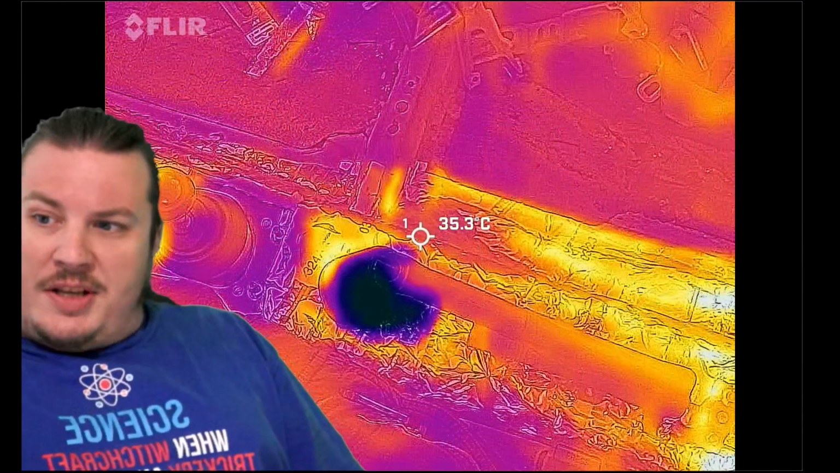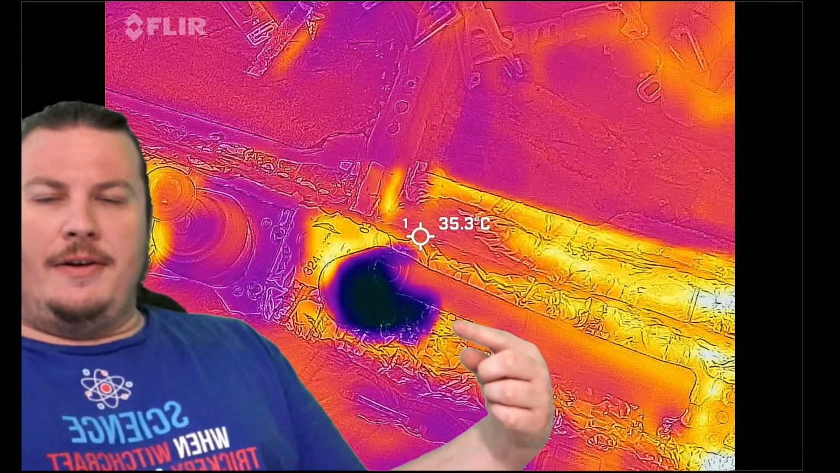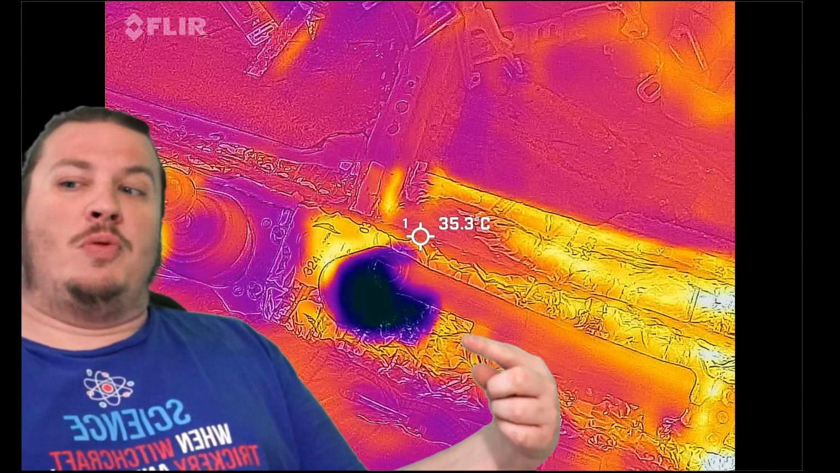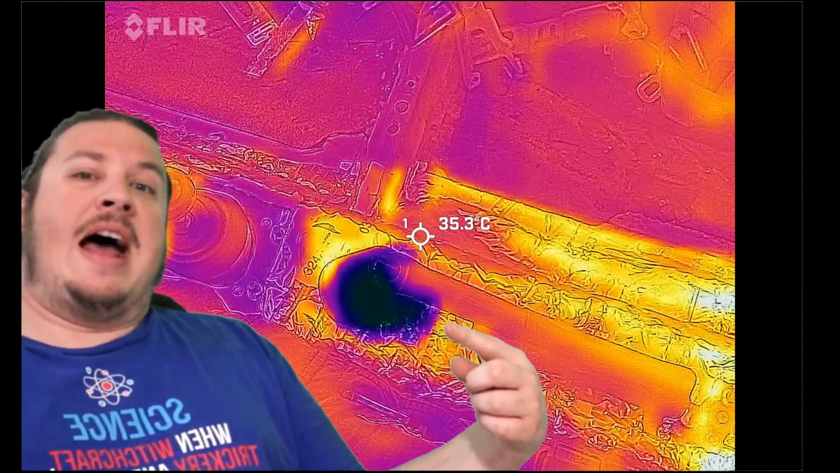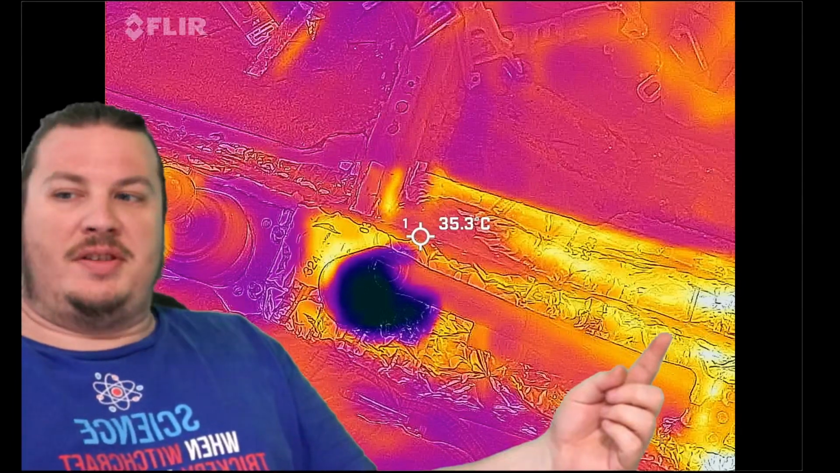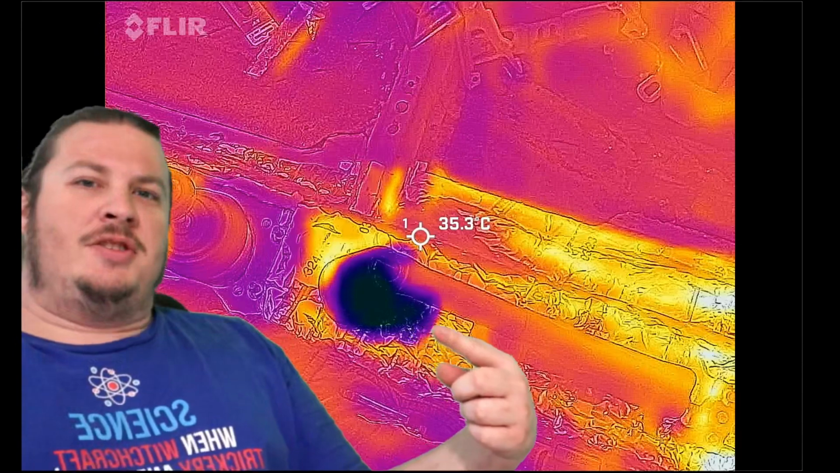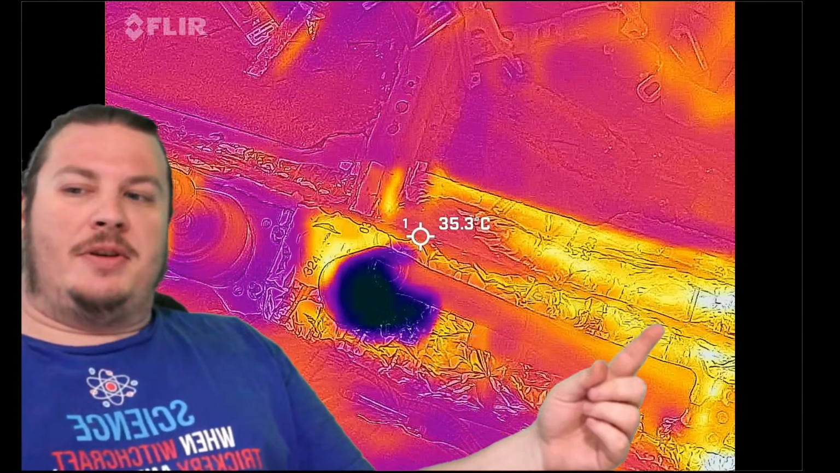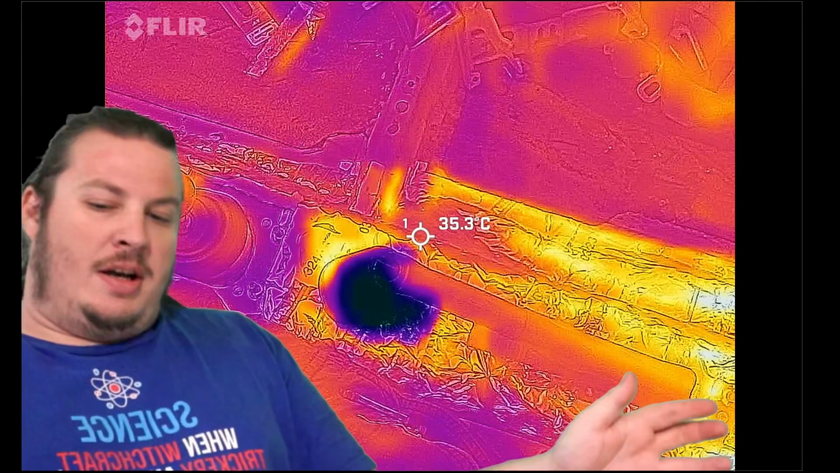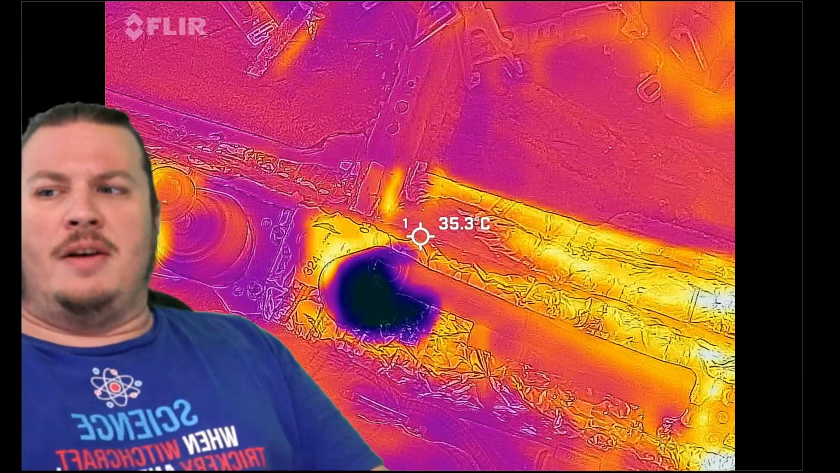So here is the transmission tunnel. This cold spot has to do with the way infrared cameras work. This isn't actually that cold. It's not a really, really cold spot compared to all the rest of this. This really hot looking and then this really cold spot is just due to the reflective nature of the tape and the way that infrared cameras work. We can ignore it for the most part. This is a baseline image, again, of the transmission tunnel.